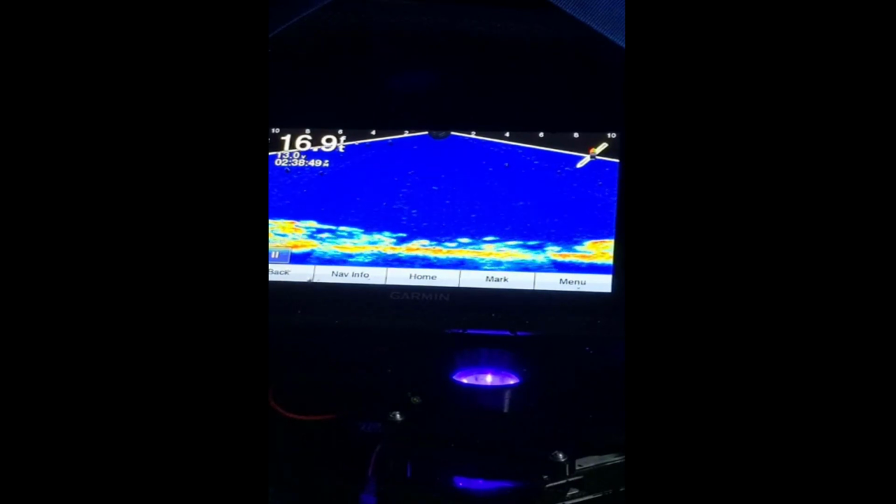Finally got mine set up for the Battle on Bago. Yeah, Winnebago with white bass and stuff is going to be crazy. With Livescope, man, the rules for Battle on Bago are so weird that you could catch anything. You can catch a minnow and enter it, it doesn't matter. But just as far as efficiently tracking white bass, it's going to be nuts.